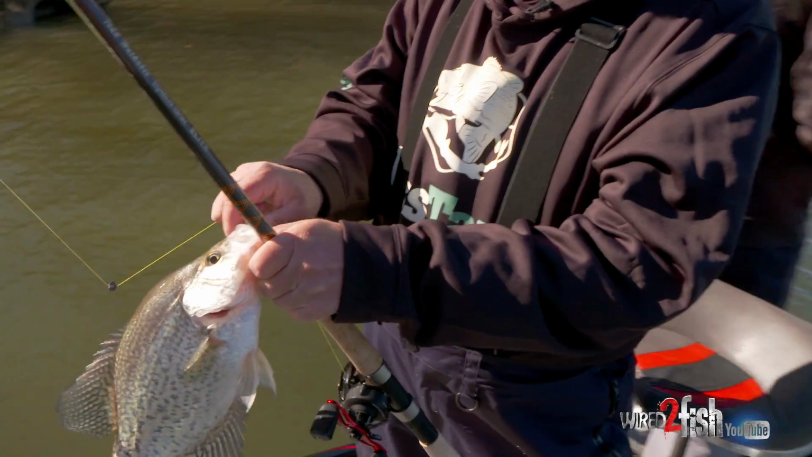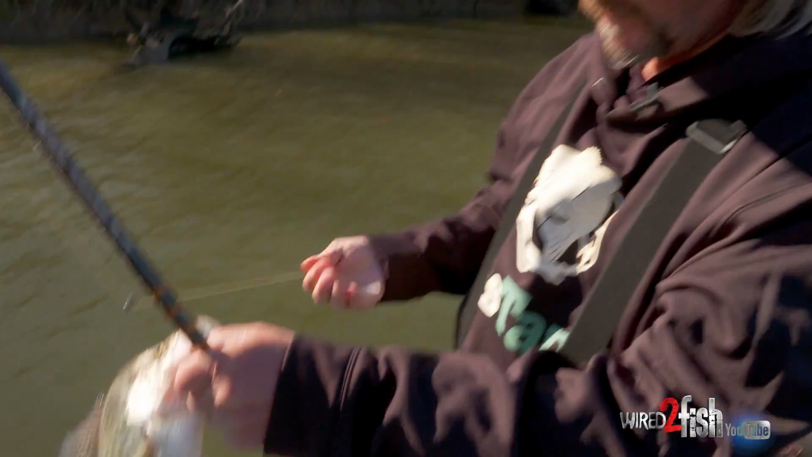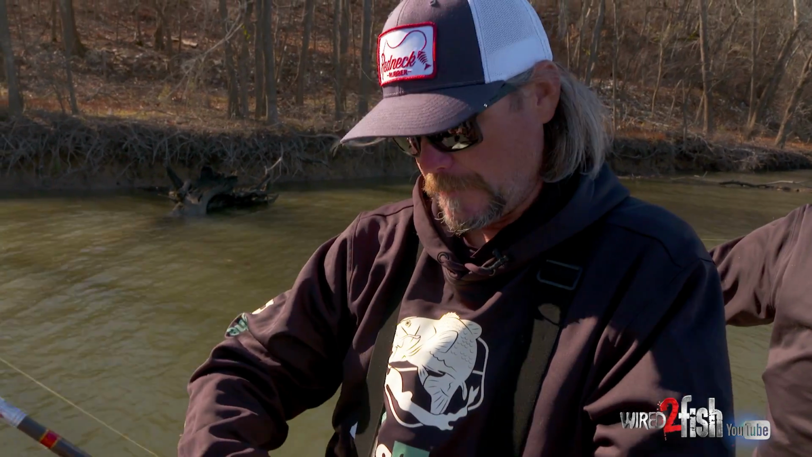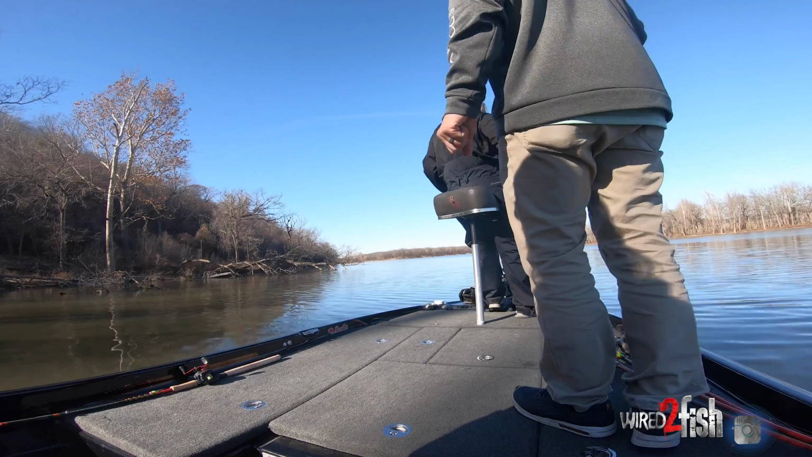Yep, hop up there. So what I've done is we've got quite a bit of current in here now. So even though I'm fishing a heavy jig, I did add a split shot to it because we're having to pitch roughly 20 feet out to get our bait down to even 15 feet because of the current. But pretty fish, good eater.